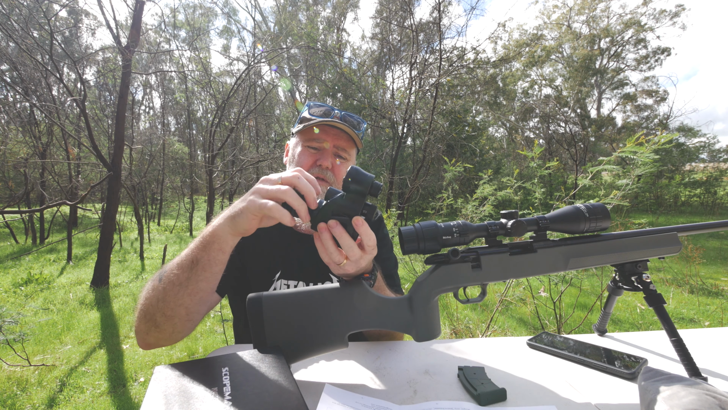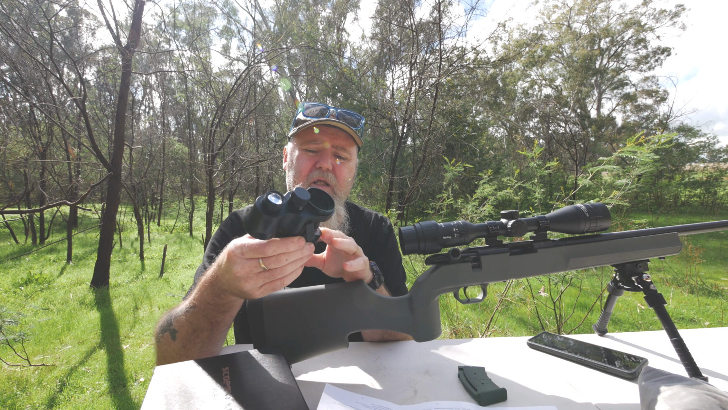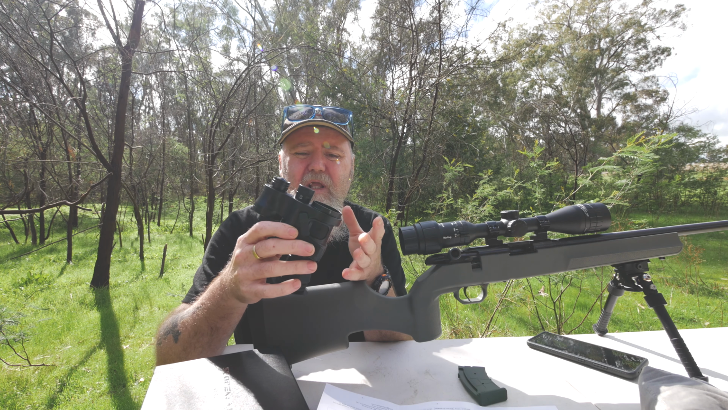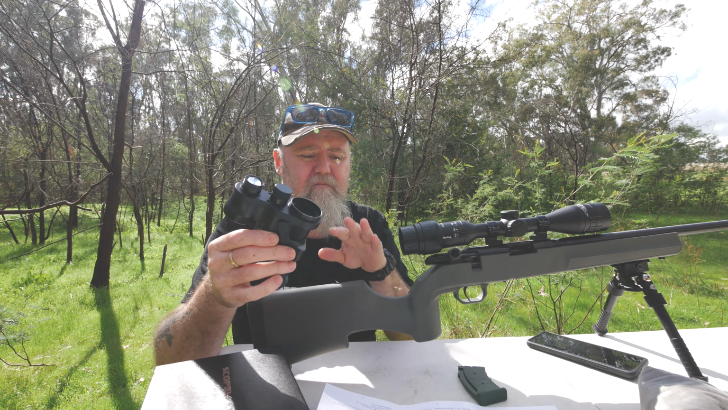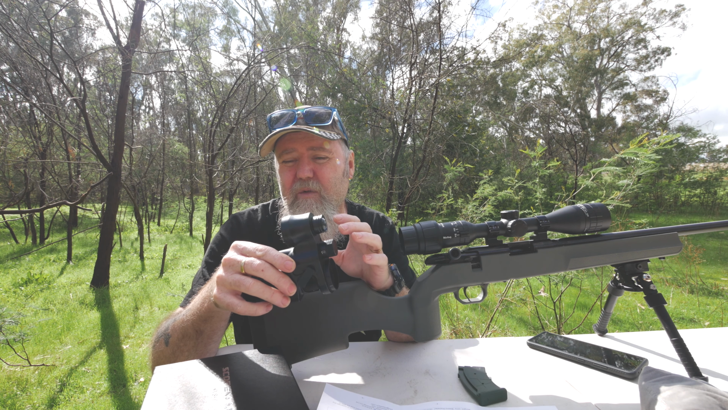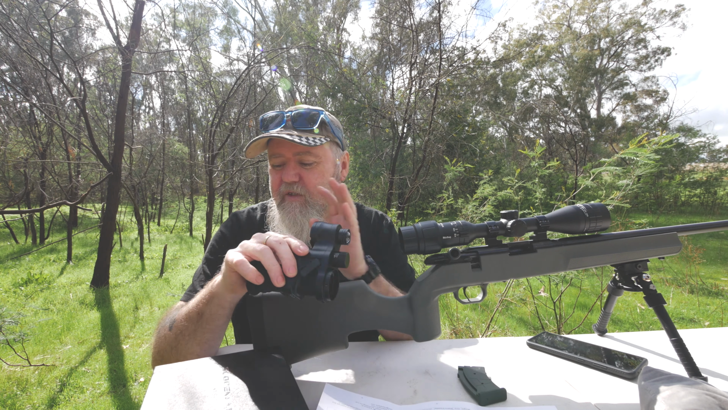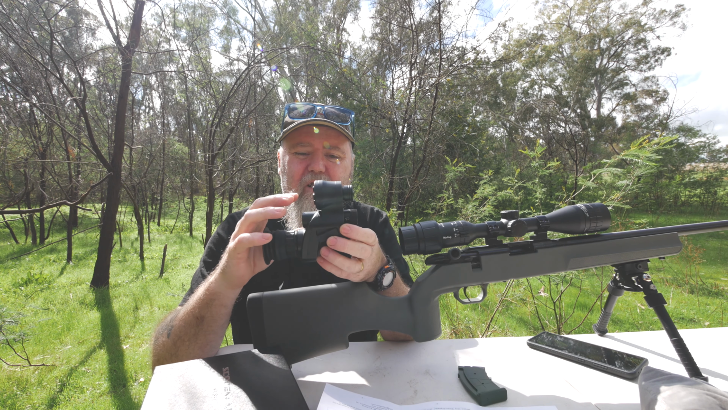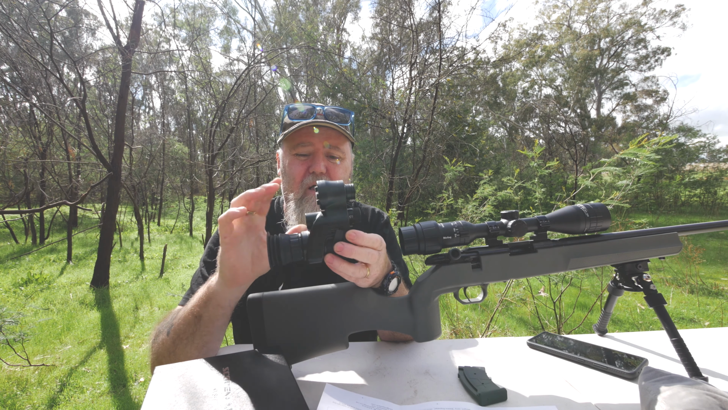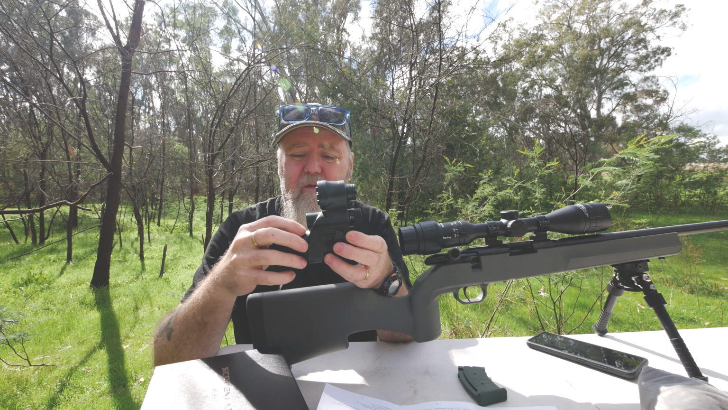Rubber eyepiece, diopter adjustable. I did email and ask them if it's waterproof or water resistant, and they said it's not. It does actually have little O-rings around the front, and the build quality reminds me of a camera that I would say is weather resistant. I don't think too much dust, and a bit of drizzle's not going to hurt it, but it would be nice if it was proper weather resistant, but it's not.